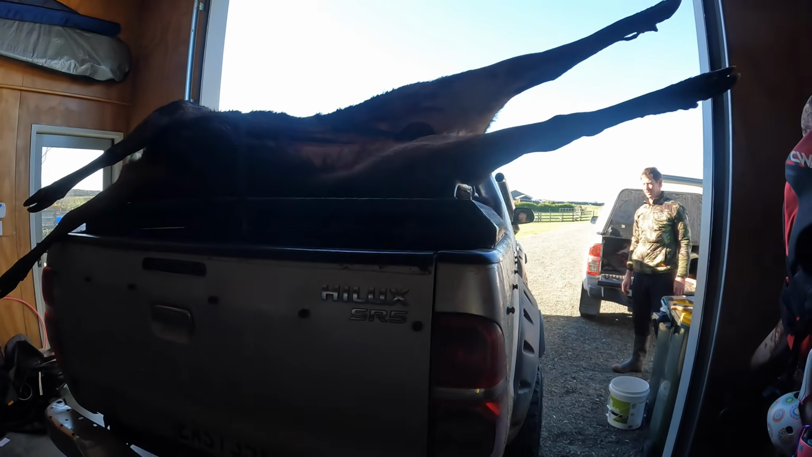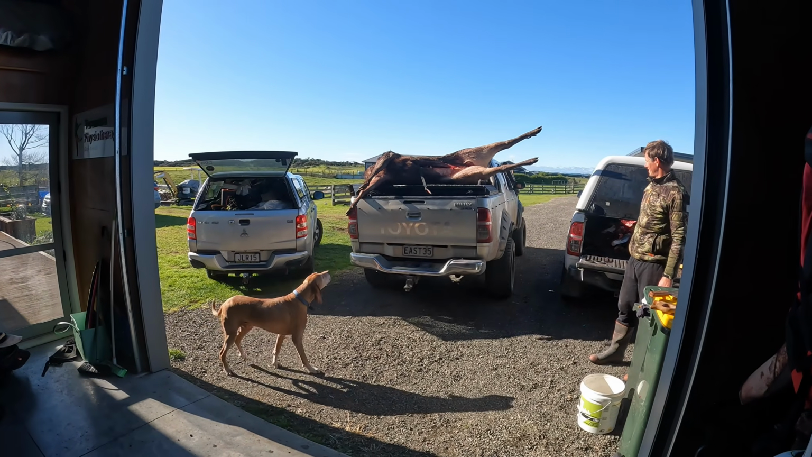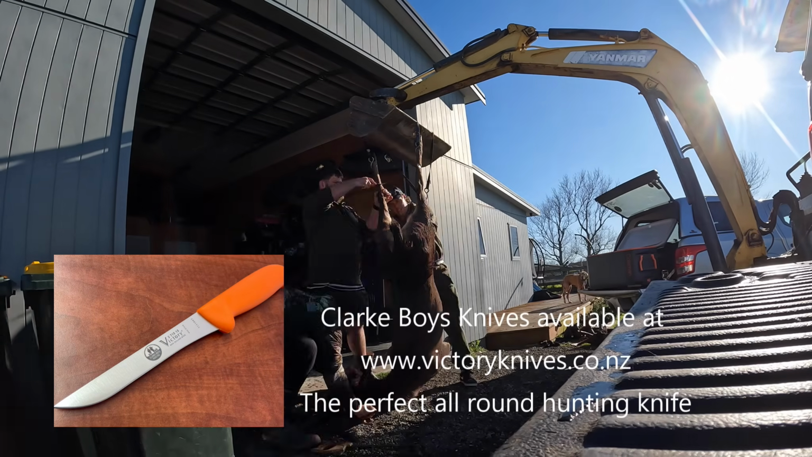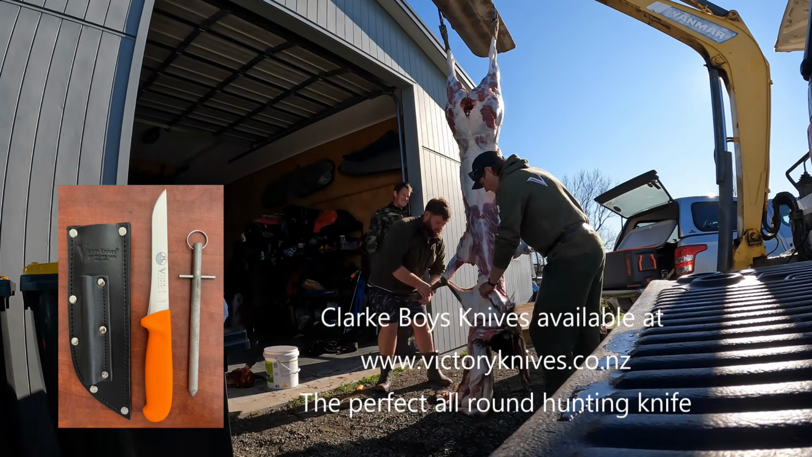The stag was just as impressive the next day, and thankfully Brandon was keen to take a bit of meat to feed a bunch of people at an upcoming function at the local marae. So that was one less deer for us to process. With the last of the deer finally cut up, it was the end of our time on this adventure.